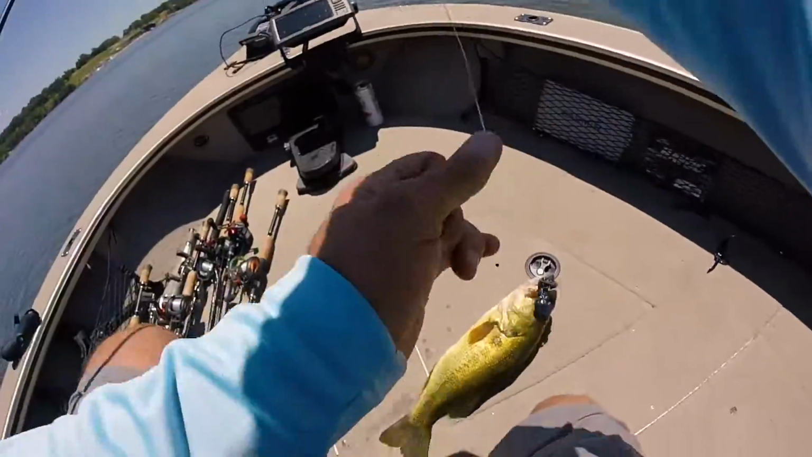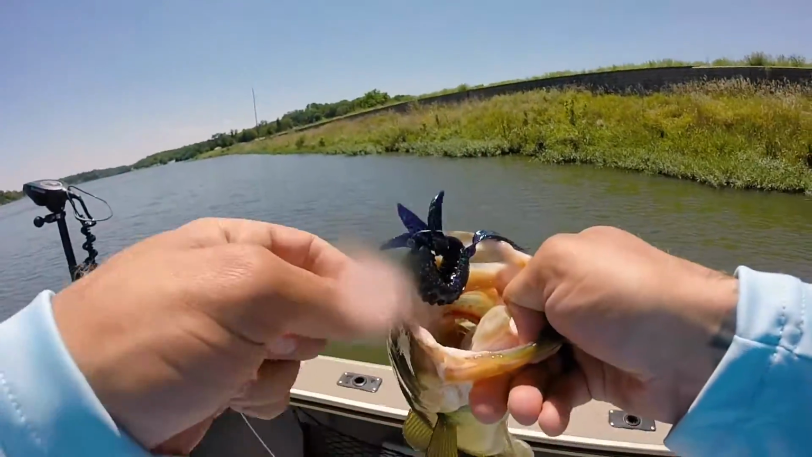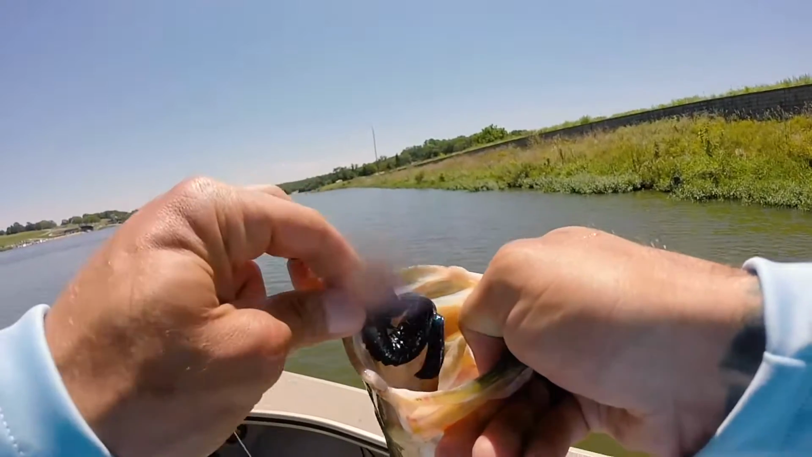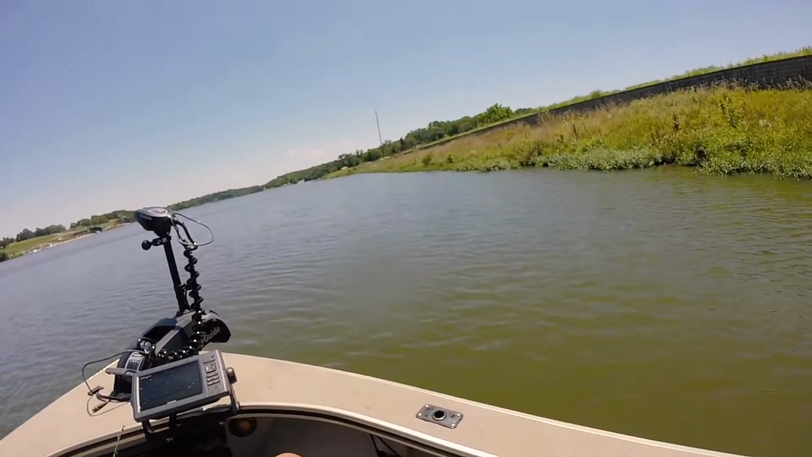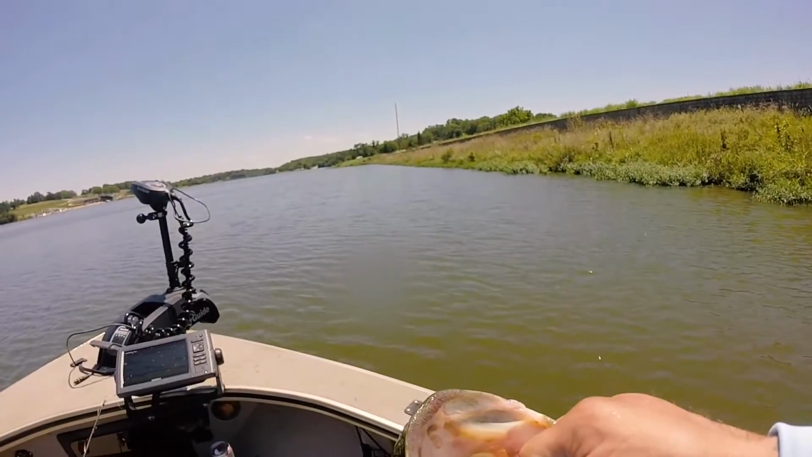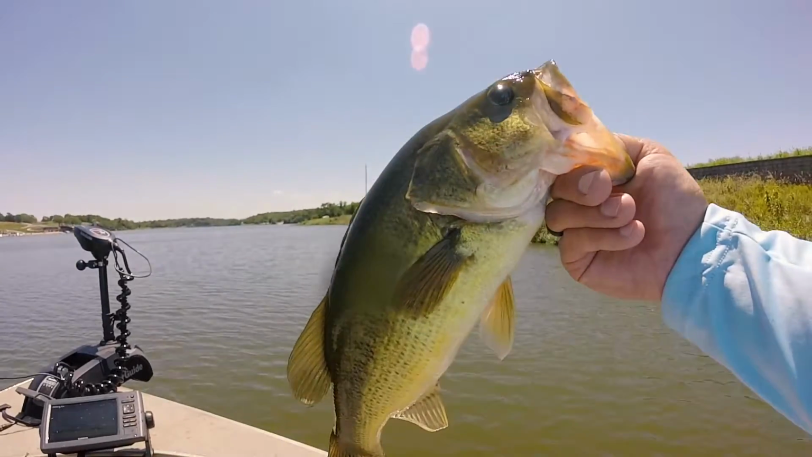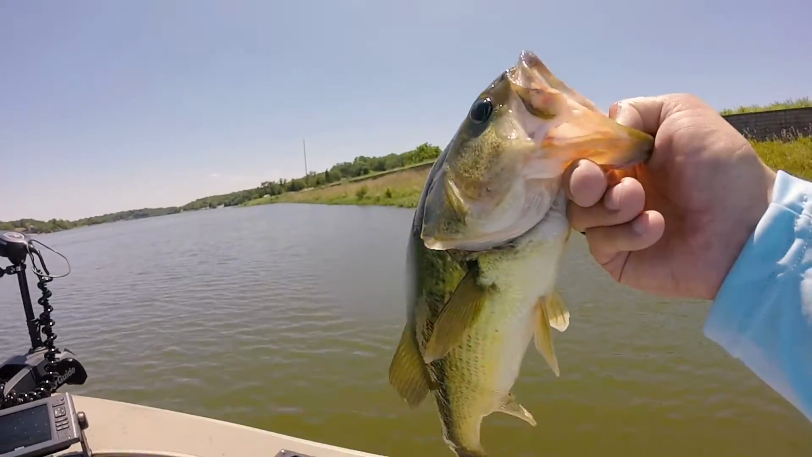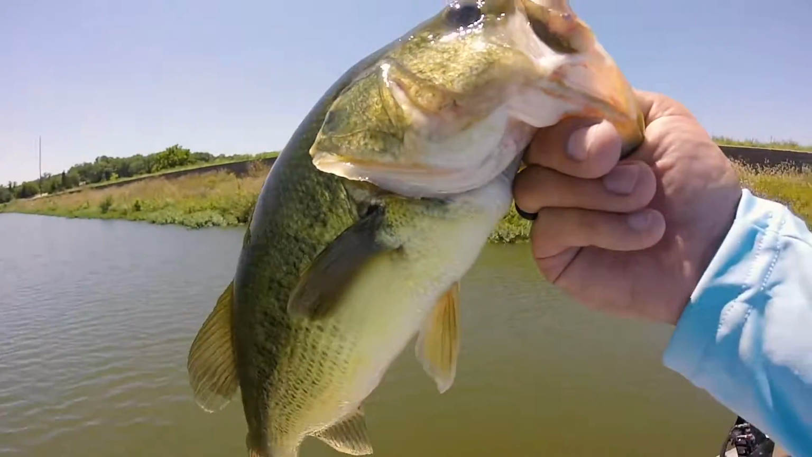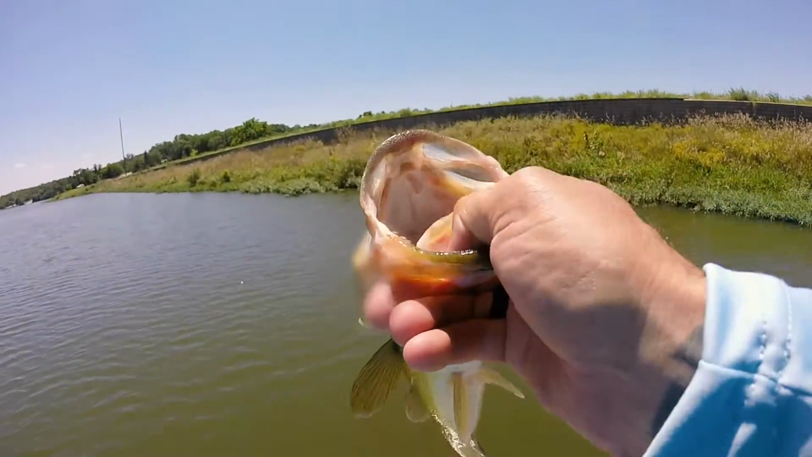All right, I think we figured something out. I saw a turtle and I flipped it in there right next to the turtle, and then my line just got heavy. I have a trocar barb in my finger right now. That doesn't feel tasty. So, nice dark Kansas City metro area state fishing lake, largemouth bass, flipping.